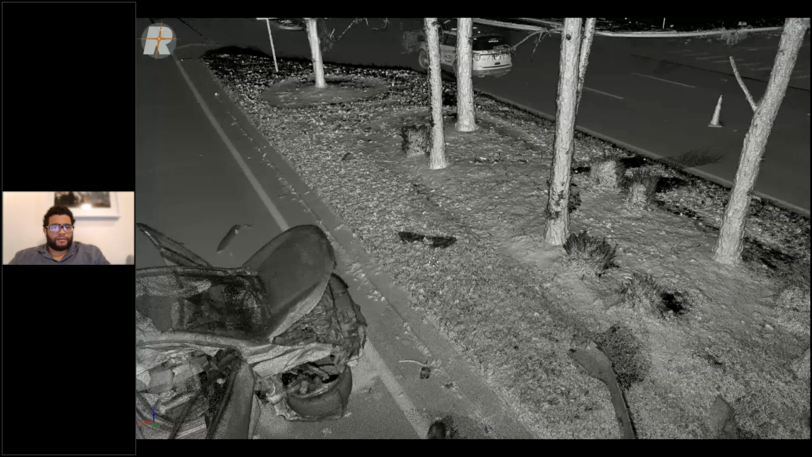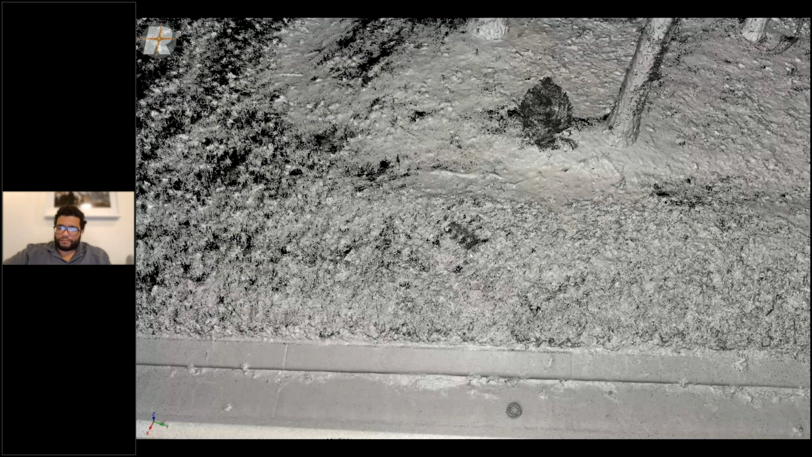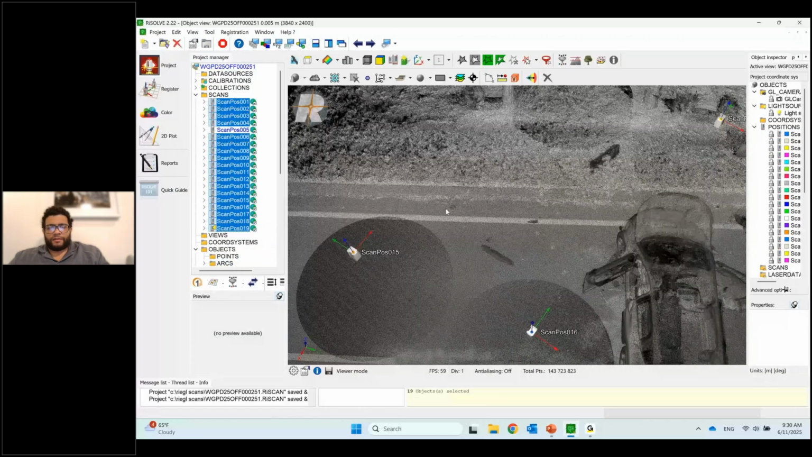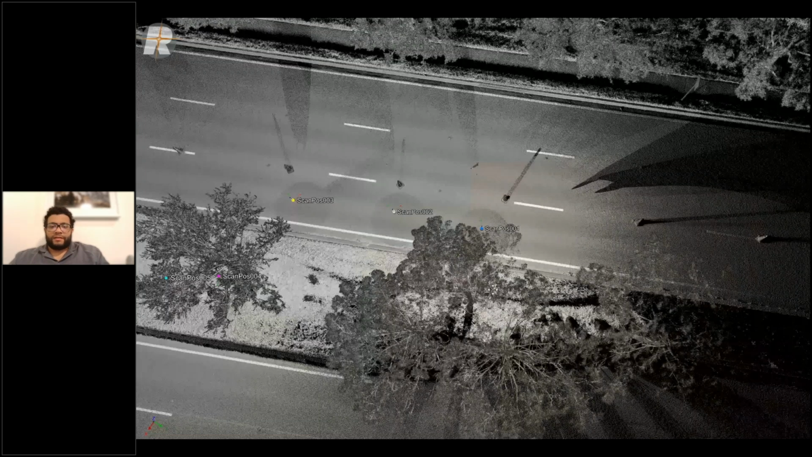So just to show the range on this unit as well, if I bring in these scan positions, now you're able to see under each icon where each scan was taken. So the officer scanning this just went down this and then through the median. But if I zoom out, you can actually see just how much data was collected from those positions, because the scanner is able to go out in this setting about 1,000 feet.